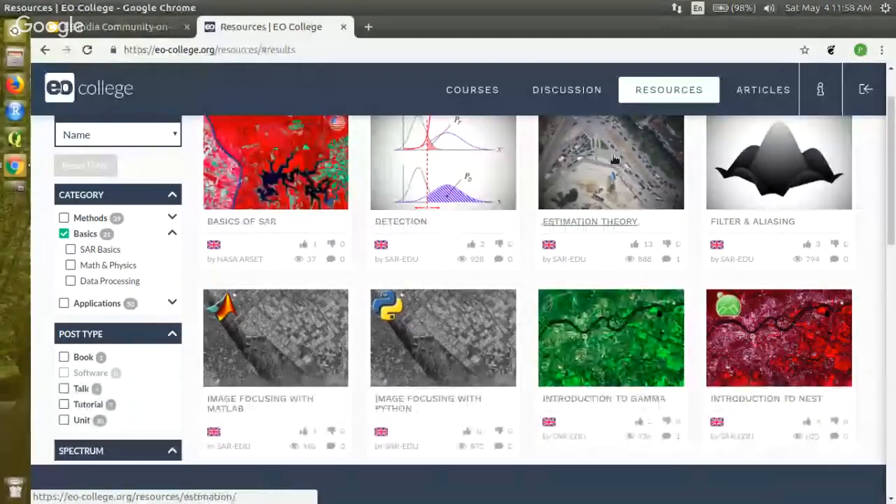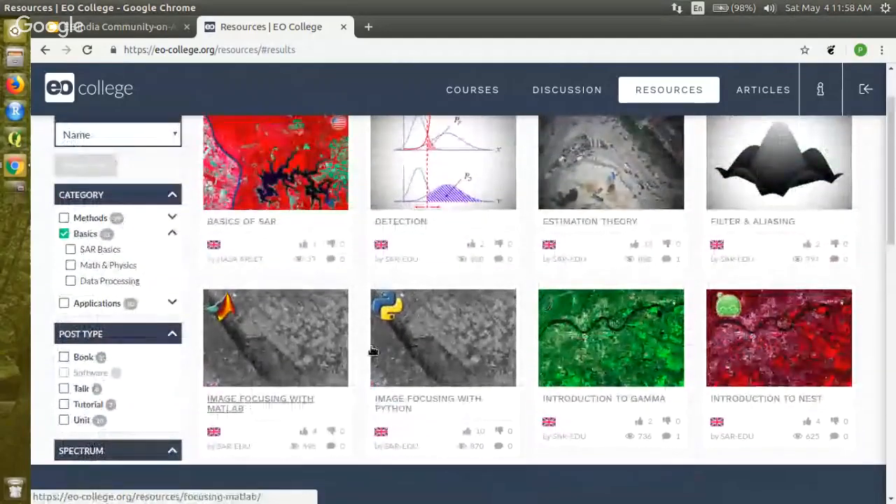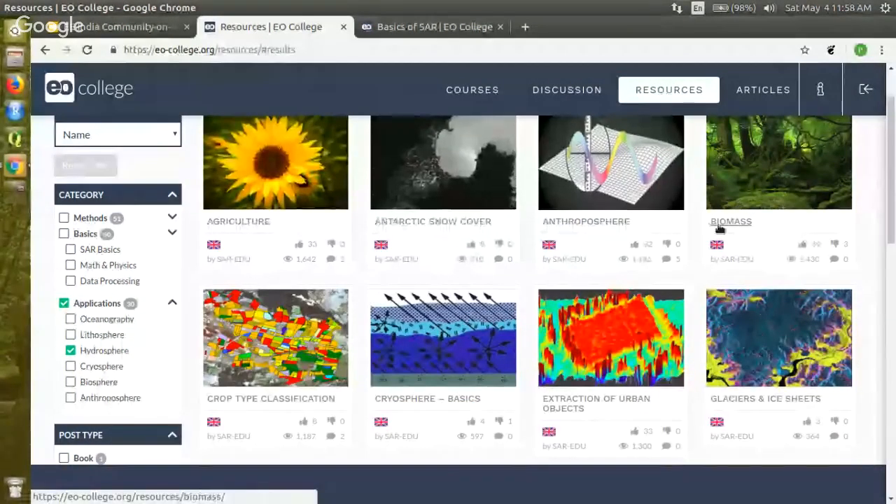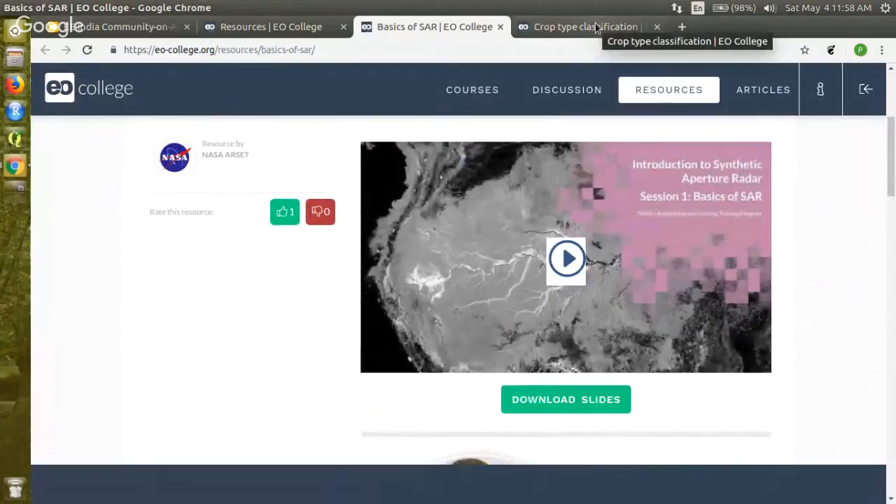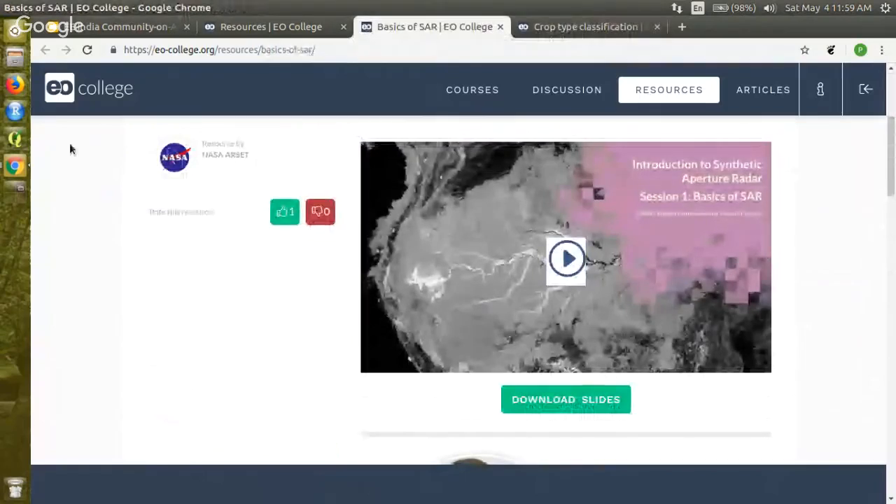If you can see, there are all these technical aspects of the basics of SAR imagery itself, which have multiple YouTube videos. If you click on one of these, I'll wait for it to load. If you also want, let's say, applications, hydrosphere, there's agriculture, snow cover, biomass, crop type classification. If you look at this basics of SAR thing, this is a webinar with slides. This is a full one-hour-long webinar. There are tutorials on crop classification, all of these things.